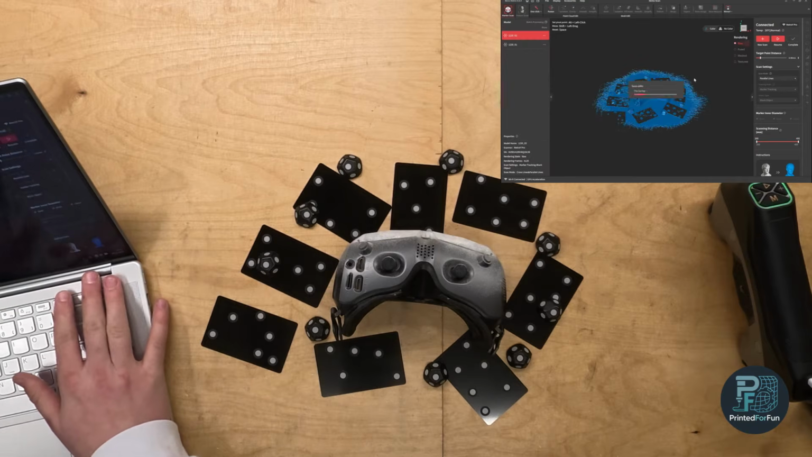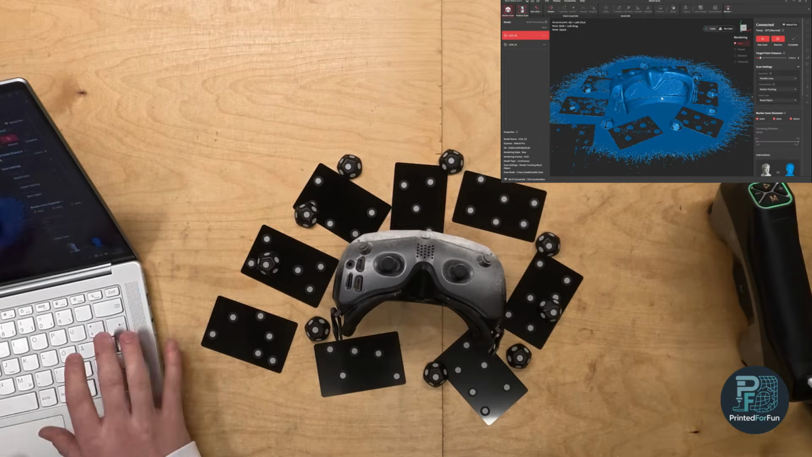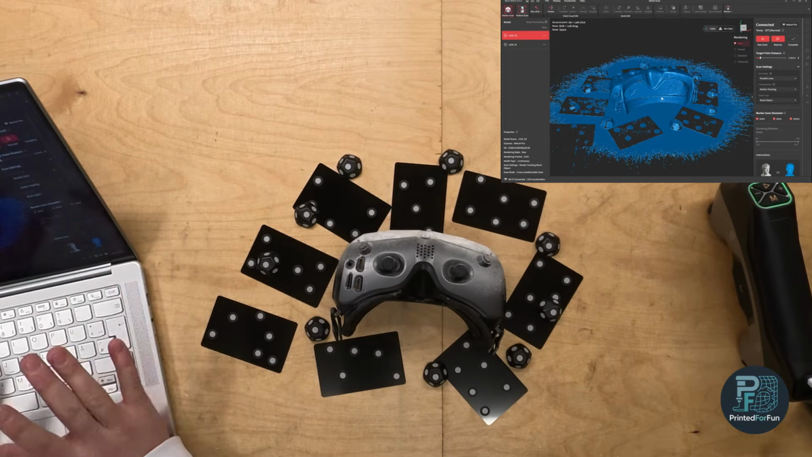For the post-processing I will now completely switch to my PC, because everything from here on will be done inside the software.